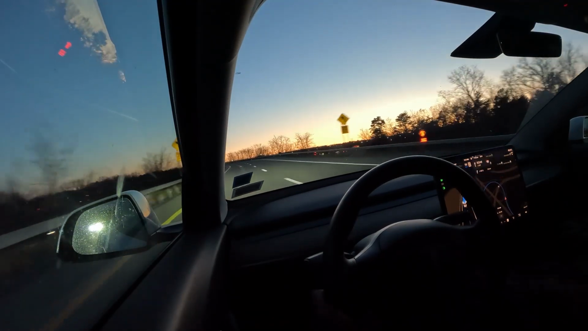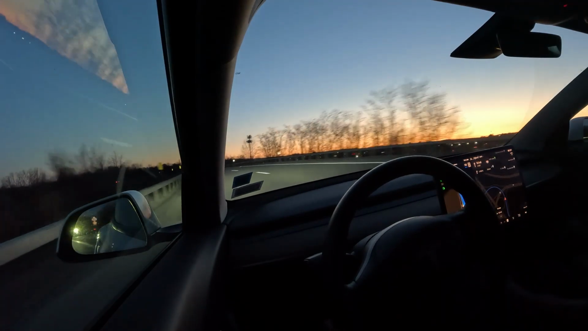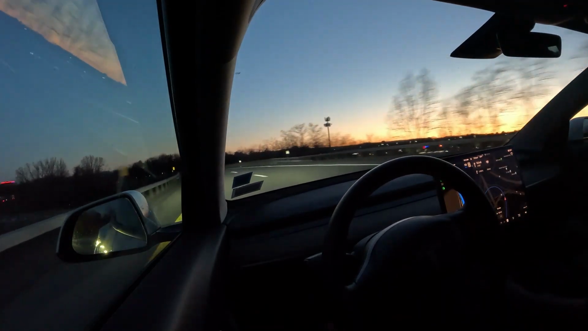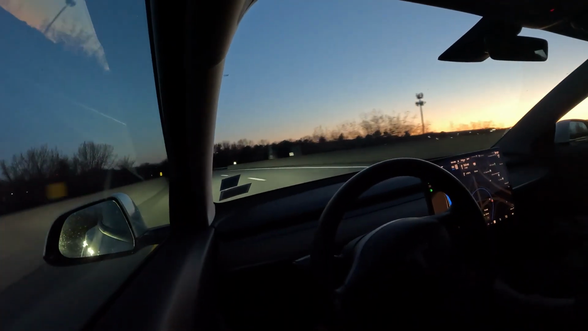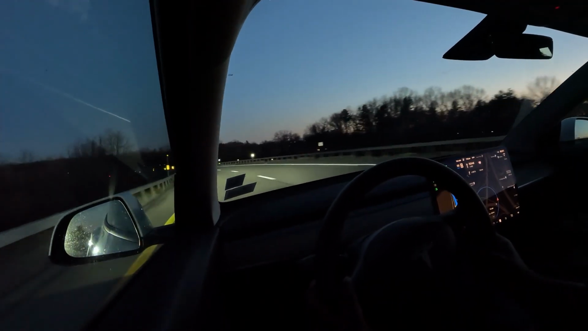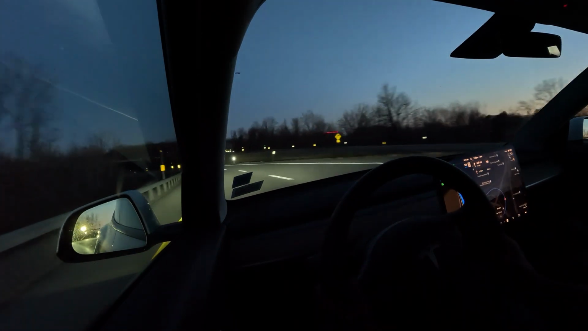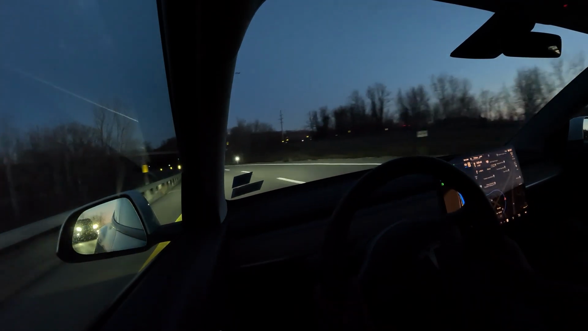Get in the leftmost lane because we would make a left turn exit, so it's preparing, which is pretty good. Auto high beams kicked in when you're in full self driving and autopilot.